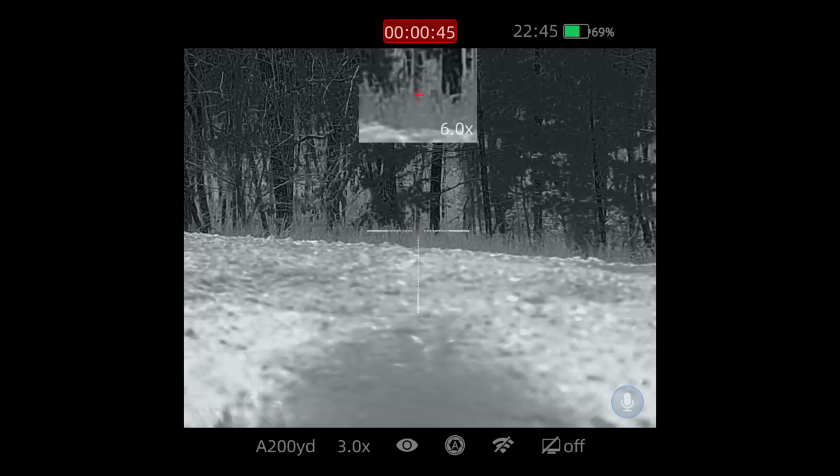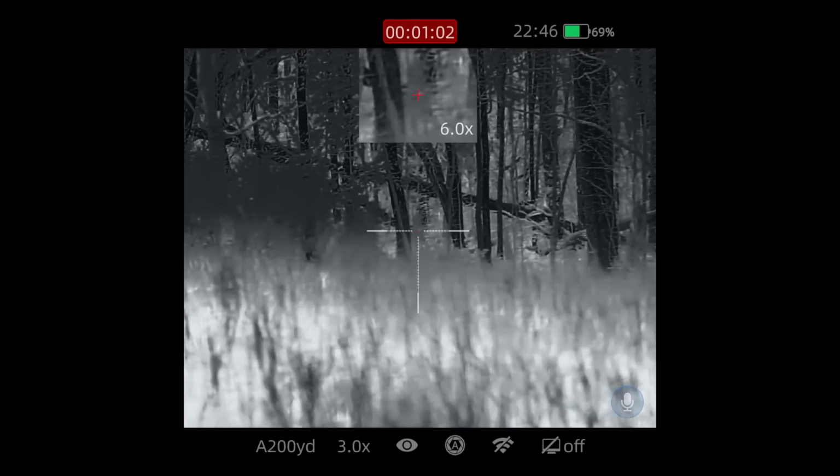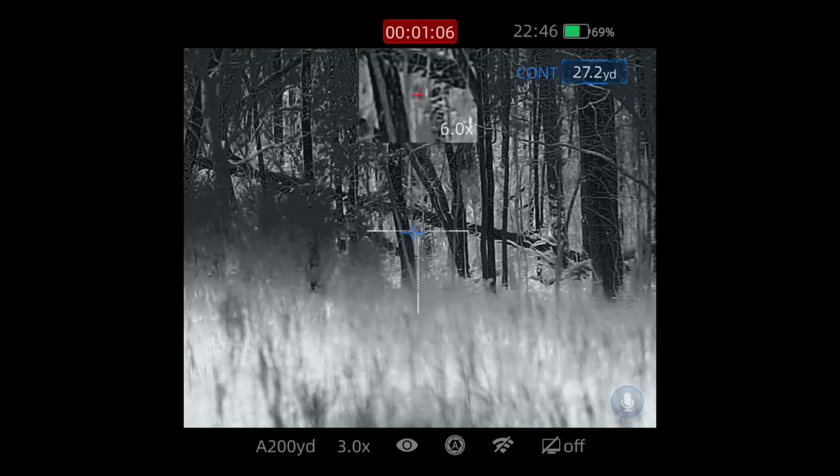The problem with this is it's really, really tight. How far out in front? Probably out in front of us is 60 yards down to, say, 25. Well, out in front is probably 60, down here to the right-hand side. Hey, you think your audio can pick me up? I know it can. Well, 20.